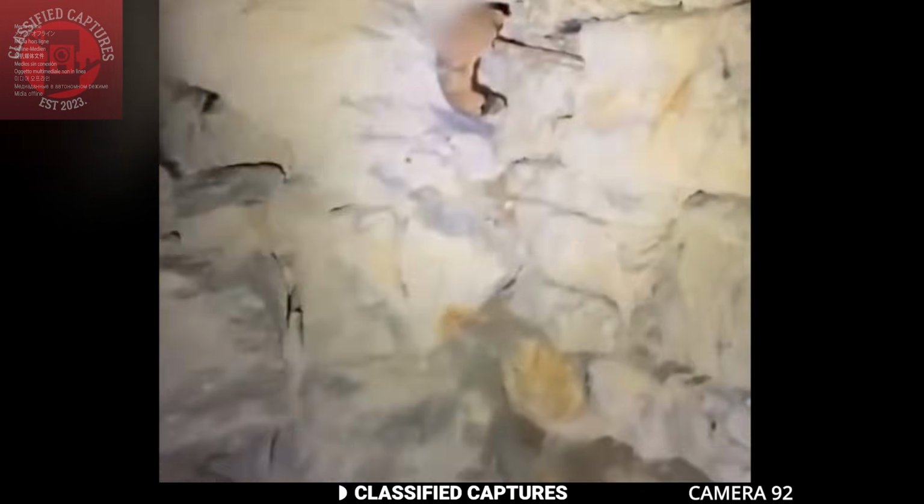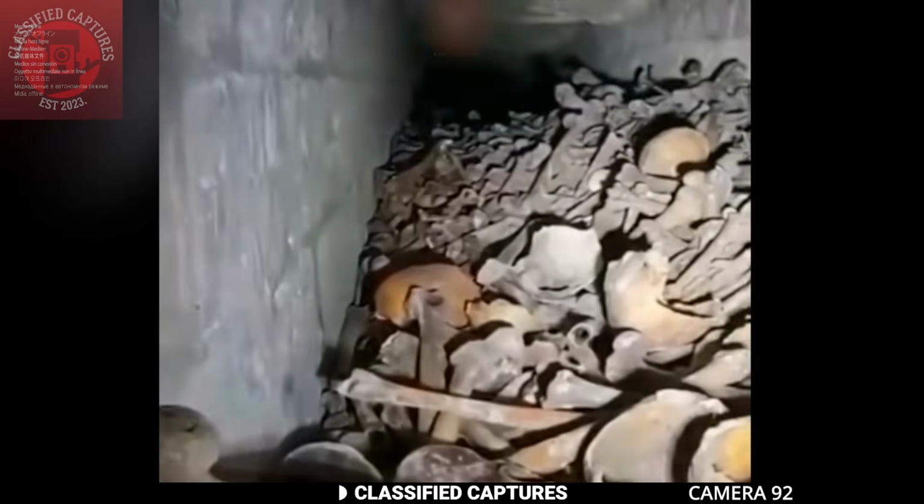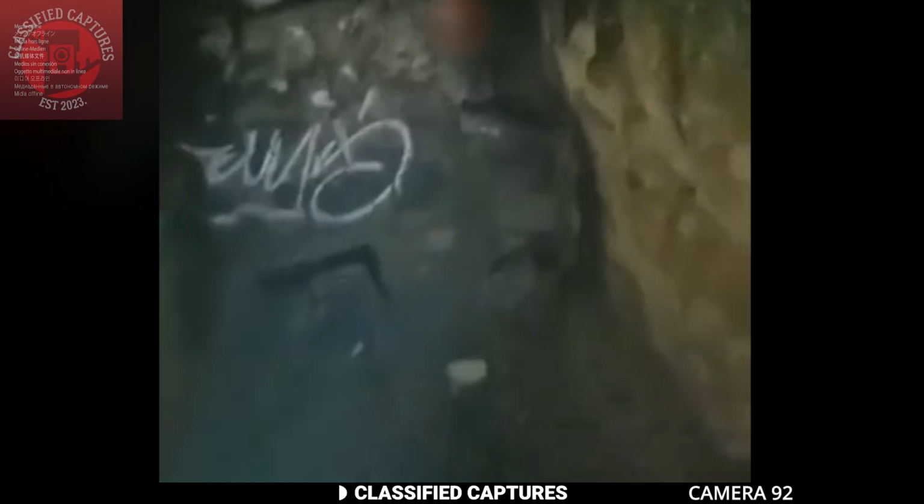Human remains, yup, actual bones were scattered across the area. Some were even embedded into the concrete walls. The place was dusty, and strange symbols and writings were on the walls. But one of the eeriest things they noticed was the shoes.